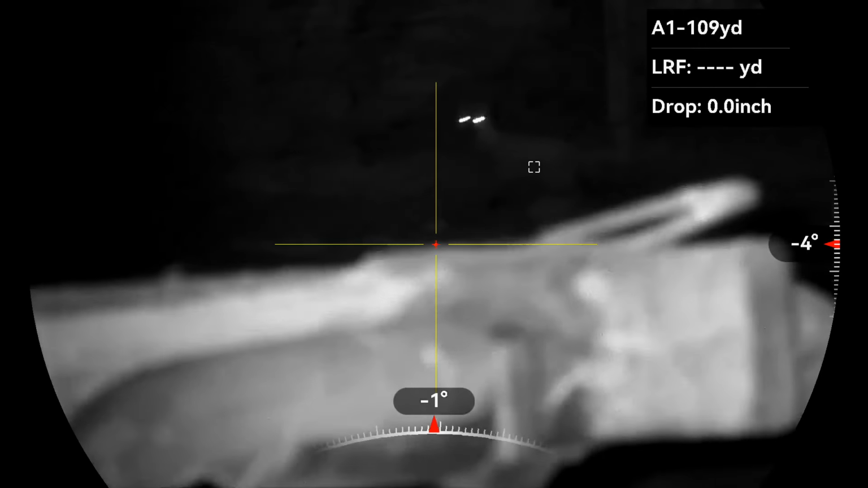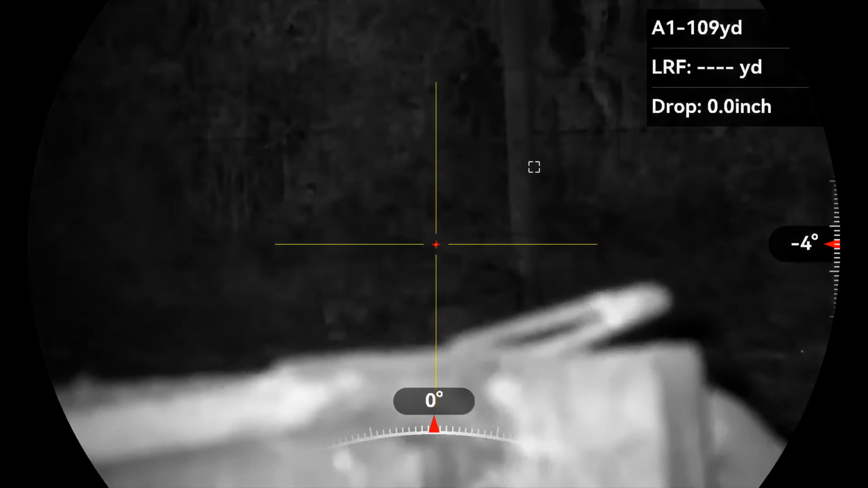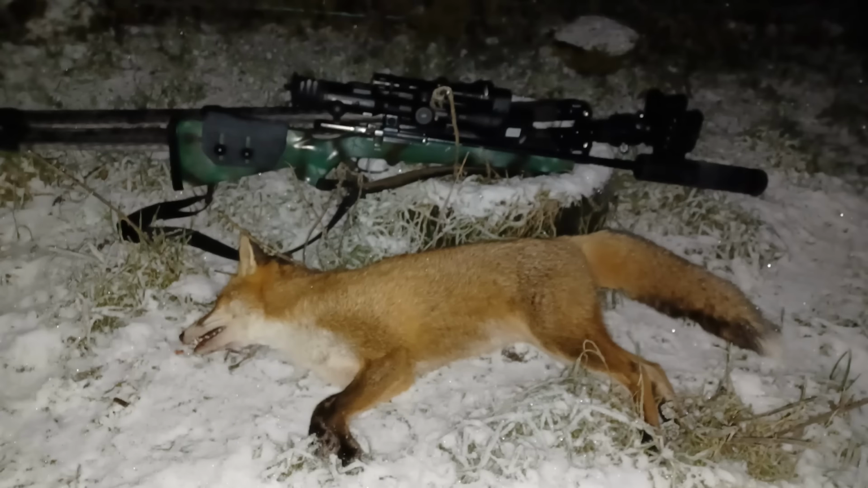Spotted this one lurking around the backside of the farmyard. There was something in the foreground obstructing the IR, but I still managed to get the shot off.